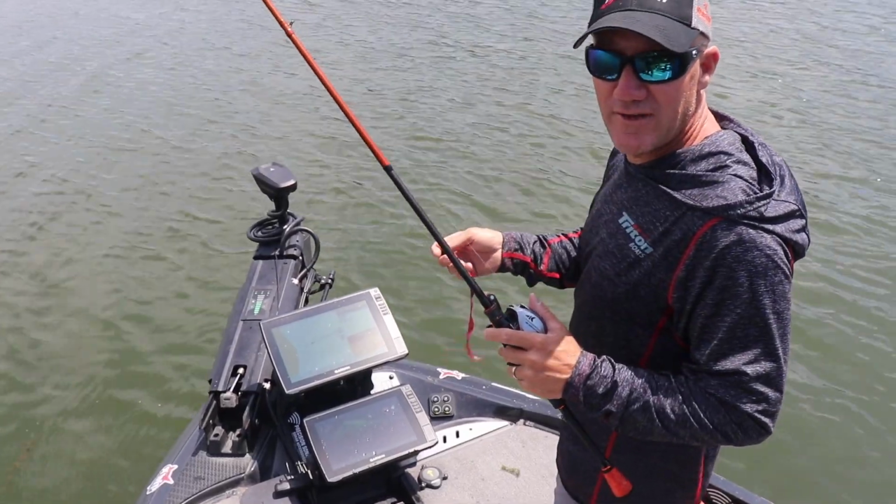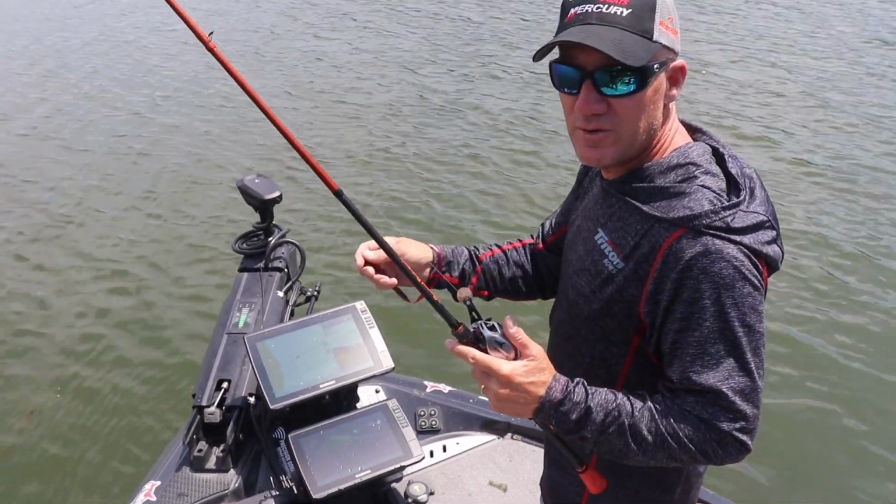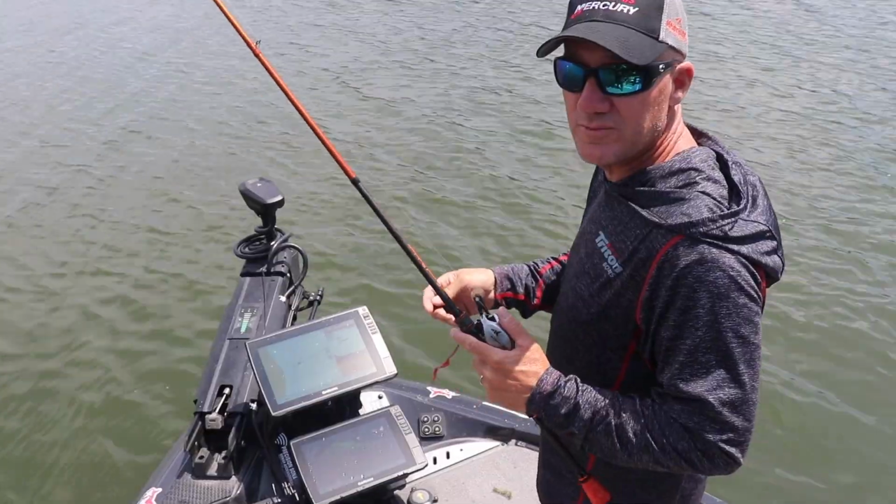So there it is. If you have Livescope, you're going to be more effective out there on the water. You're going to be able to see the fish, see what your bait's doing, see how the fish react, and you're going to put more fish in the boat because of it.